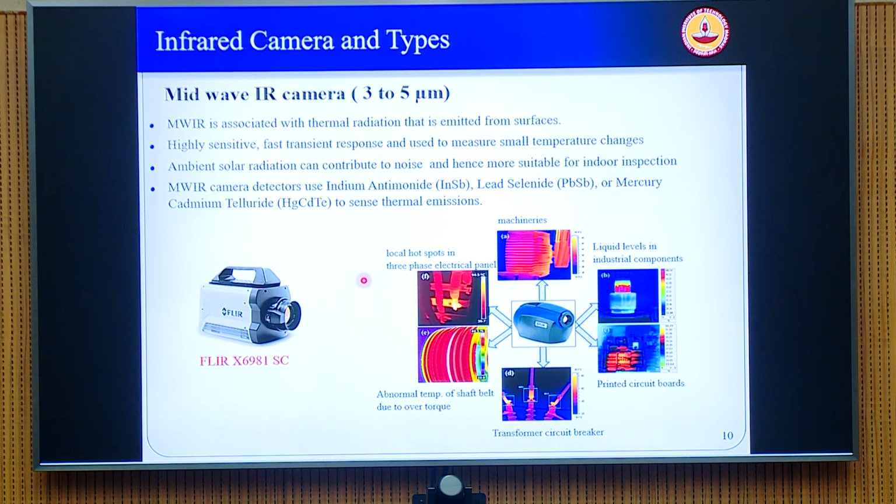But the advantage, before we go into that, is that the MWIR is very highly sensitive. It has a very fast transient response. That means they are suitable for imaging high speed events and also to measure very small temperature changes. So this is the sensitivity of the camera.